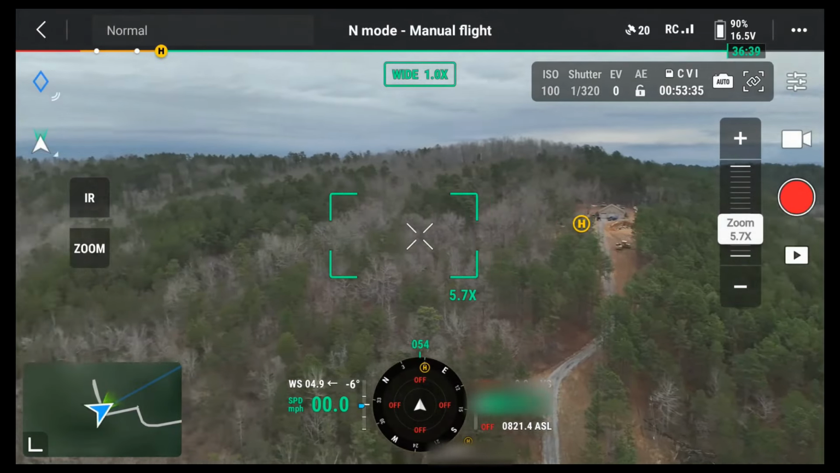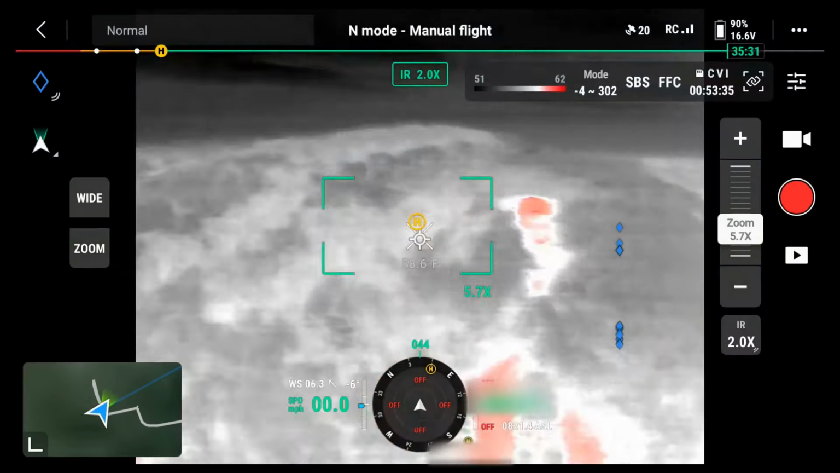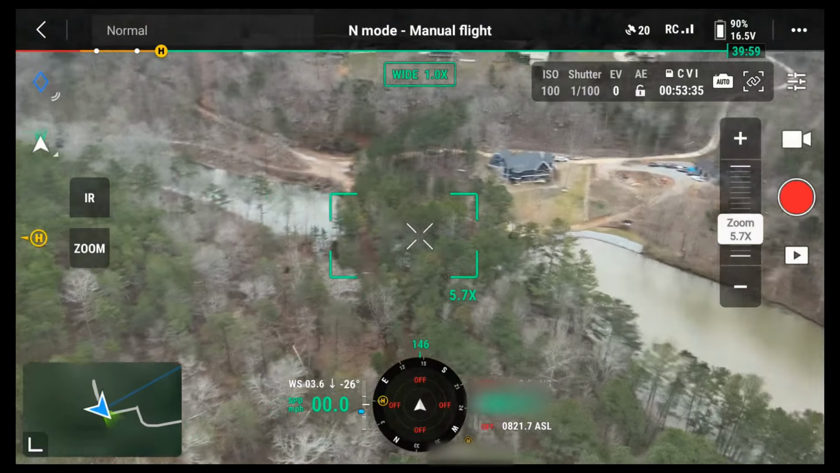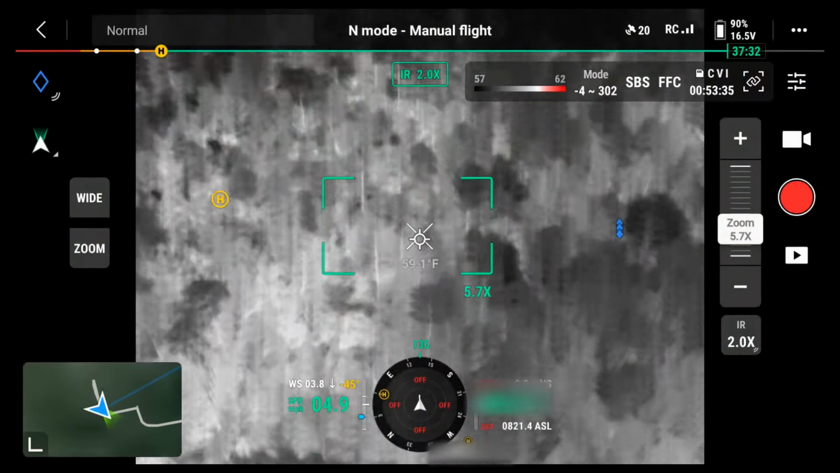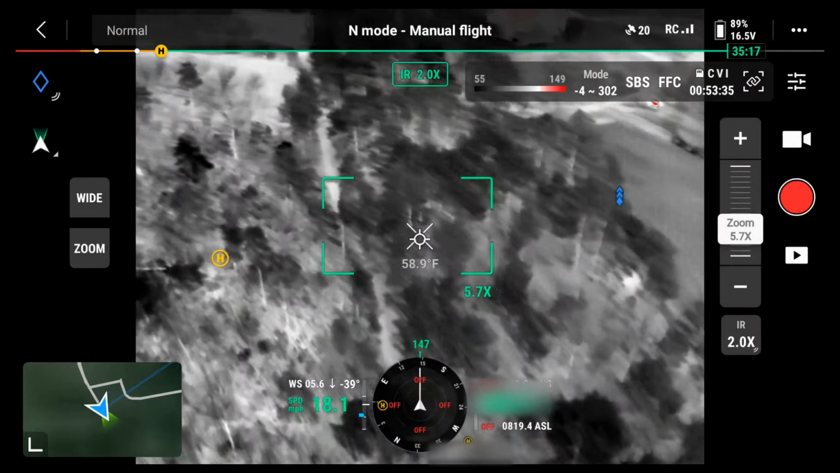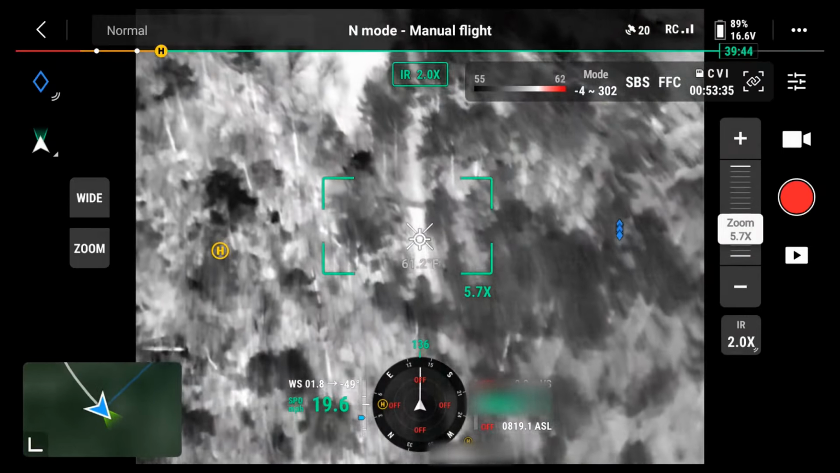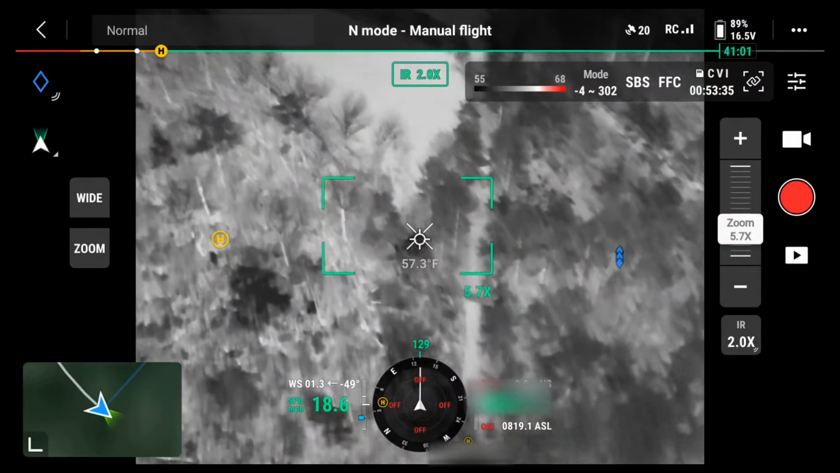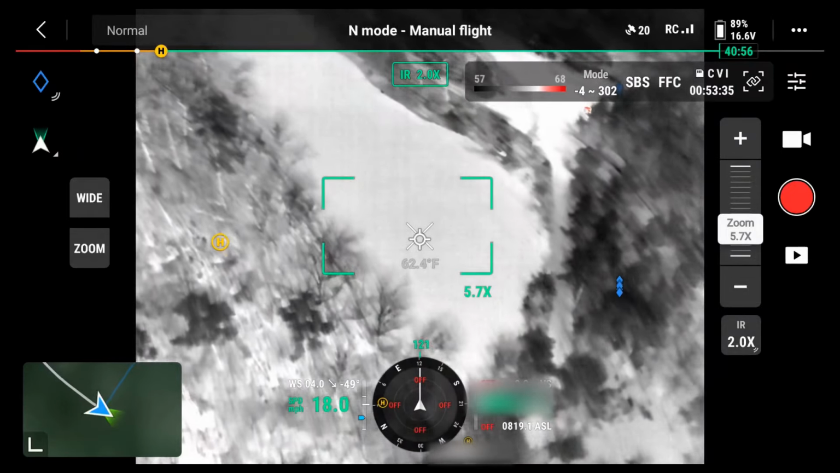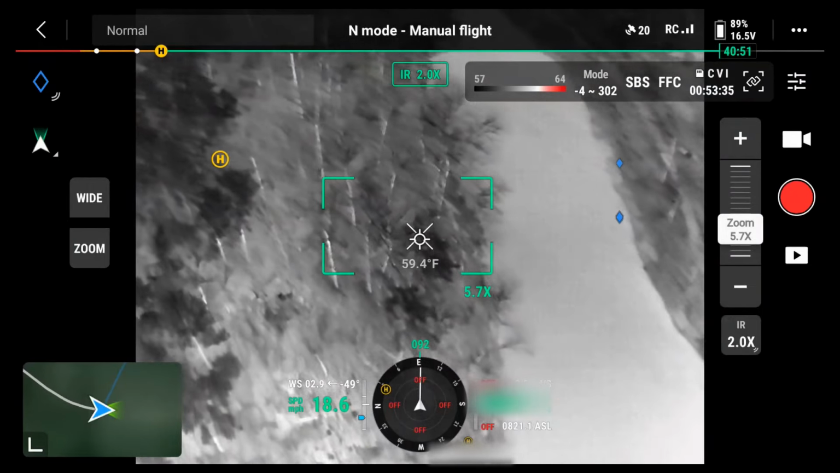Quick power line and tower check. What we're going to do is set down over.